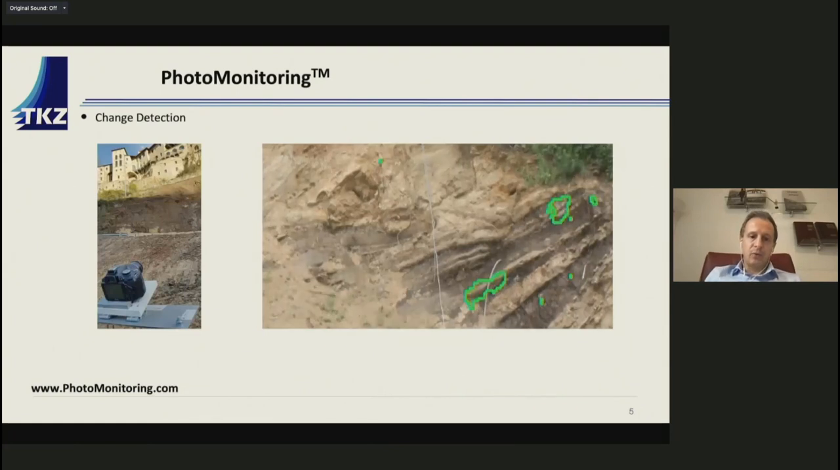Let me give you a few words more about photomonitoring, which is probably less known. Photomonitoring allows you to derive change, measuring what has changed over time in certain areas. As you can see here, with two simple pictures taken before and after, you see small changes that are easily identified automatically by proper software.